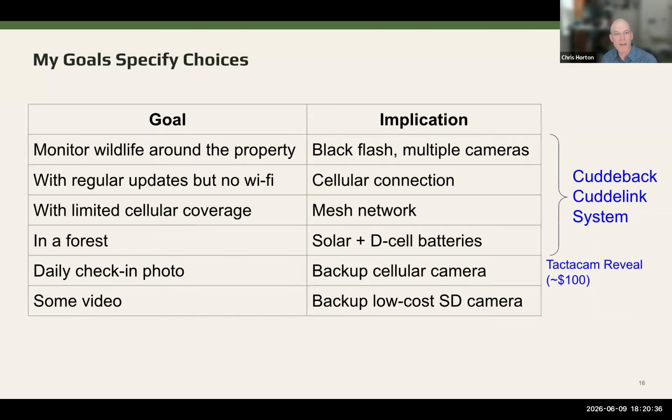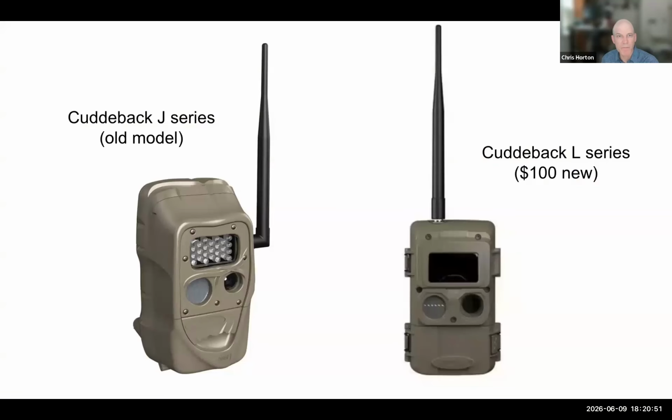And then later I saw it might be fun to have some video. So I got some low cost cameras off of Amazon that don't have any type of connection, but the Fisher video that I showed you came off of that camera. So it's pretty good video for relatively low cost.